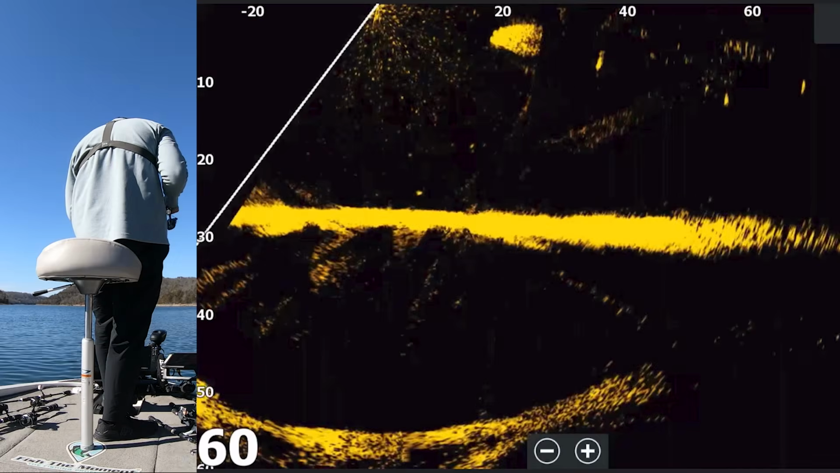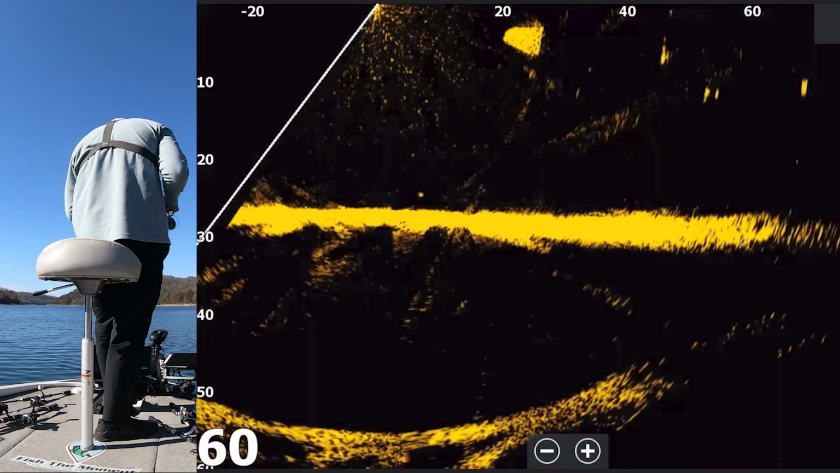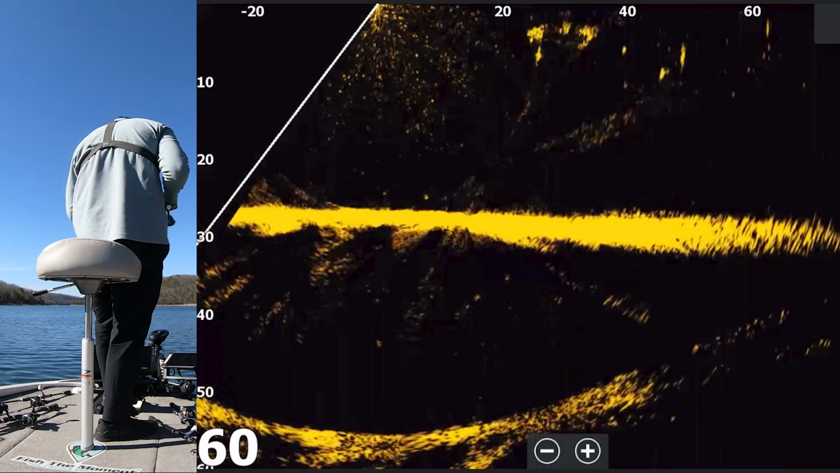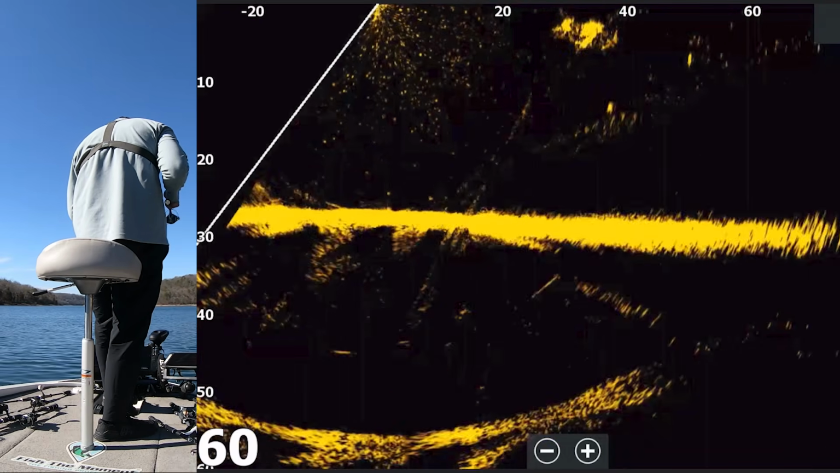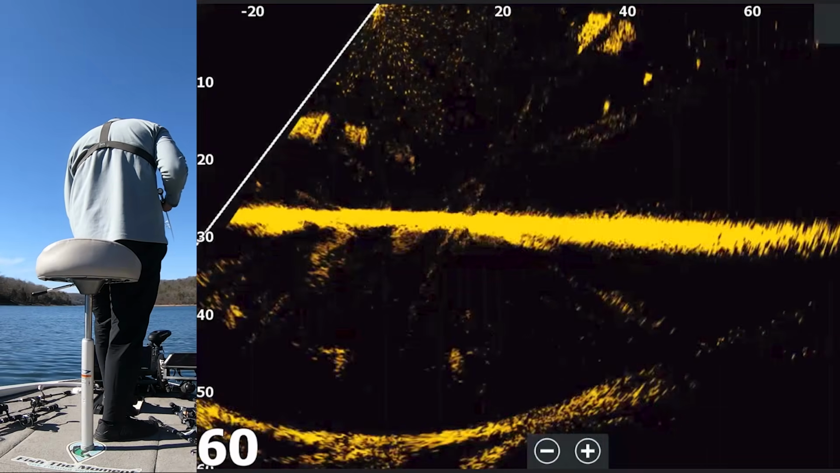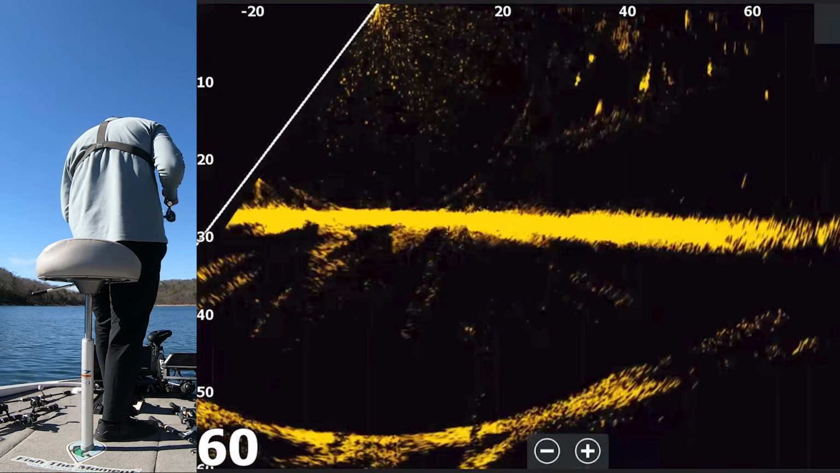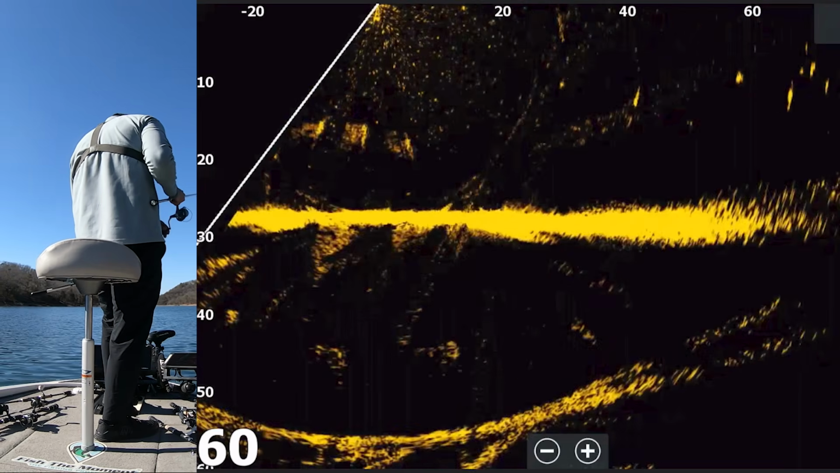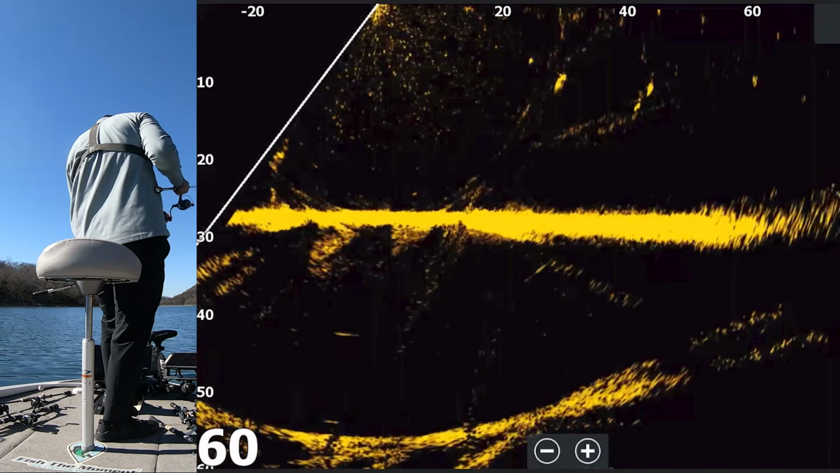Come on. Come get my bait. Looks like they're trying to track it, but they're not seeing it. Oh, come on, you see it. Come get it. Oh no, missed him, dang it.